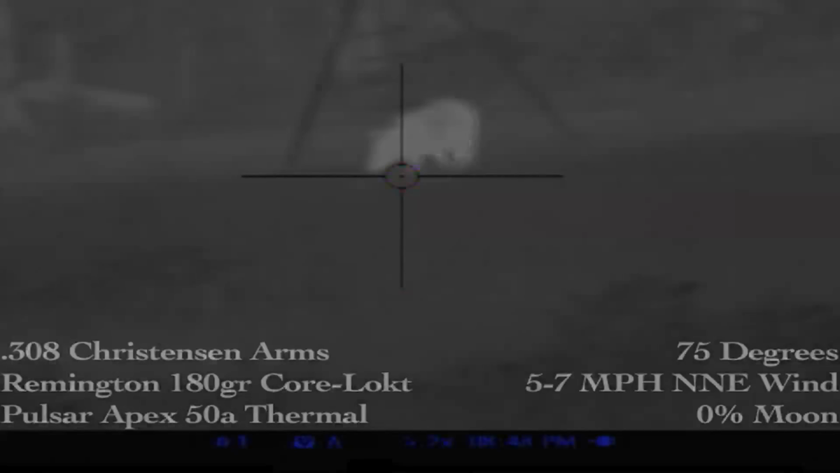And then right at dusk, a group of deer moved in from the northwest corner, and this one deer got within 25 yards of the blind. Sean was hunting to my northeast, and around 10 o'clock p.m. I heard a shot in his direction, and we'll pick up the action from here.